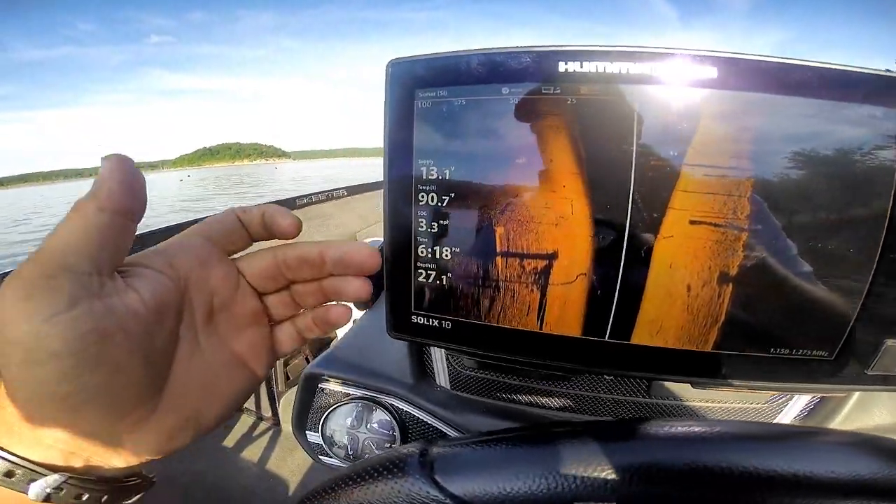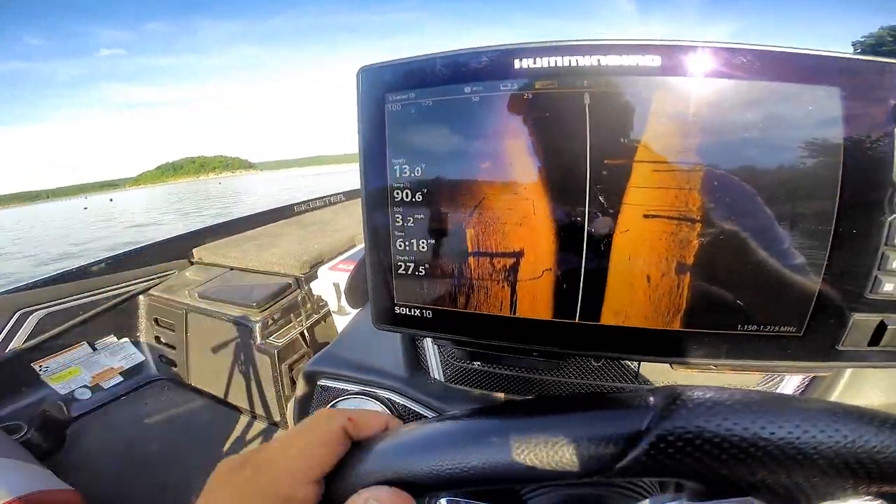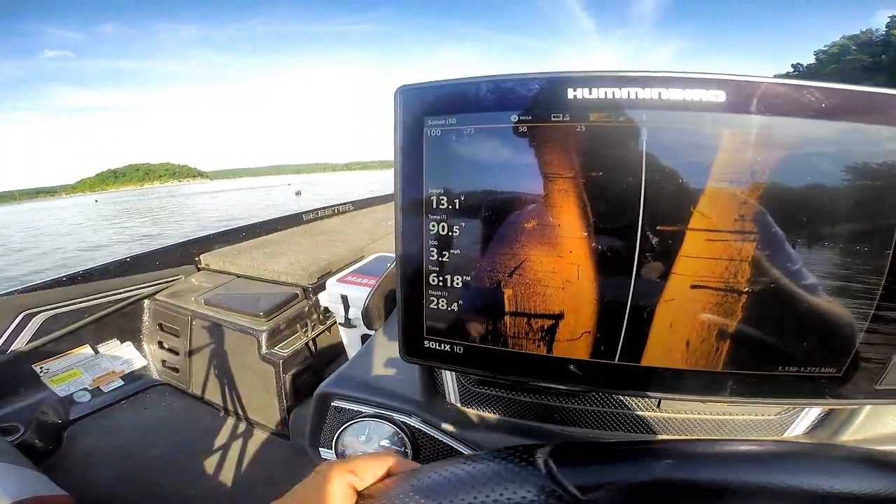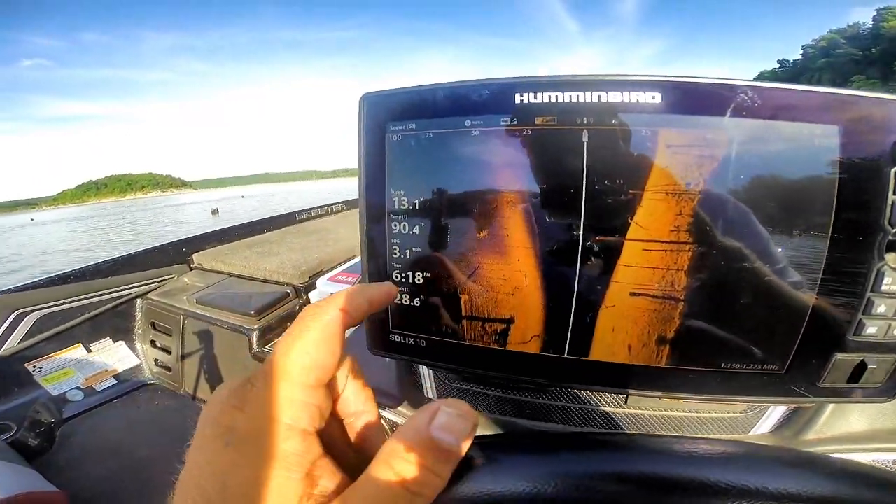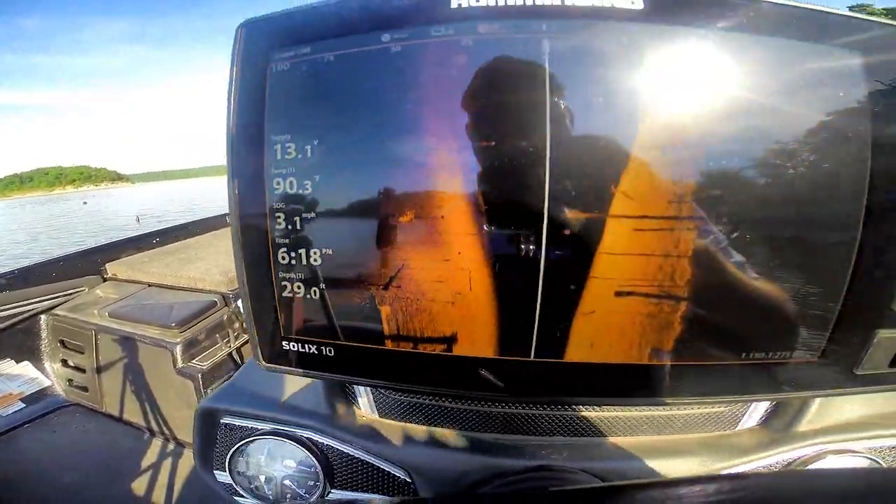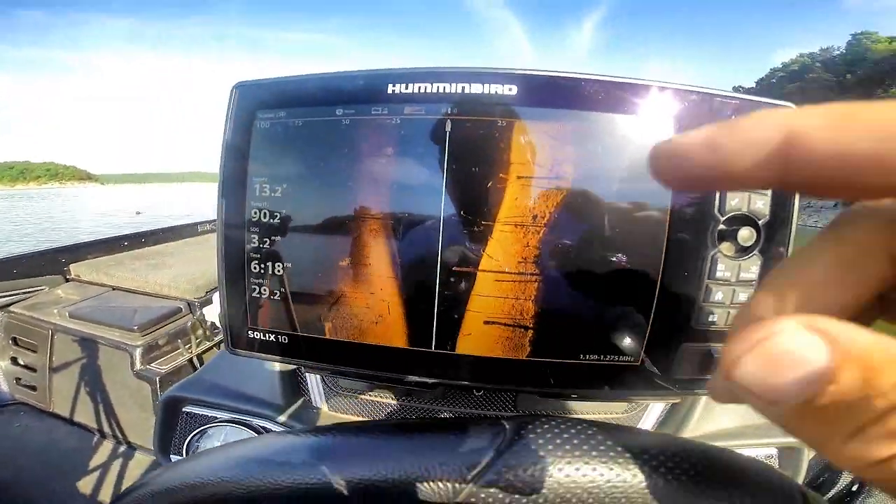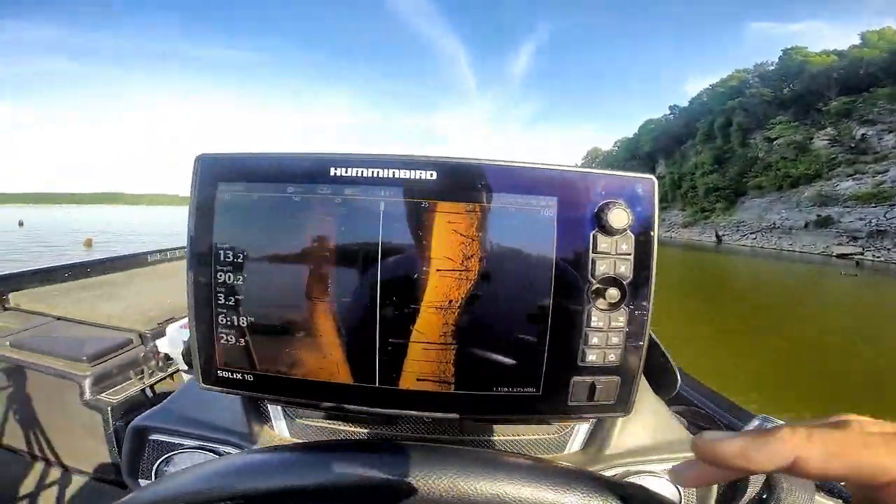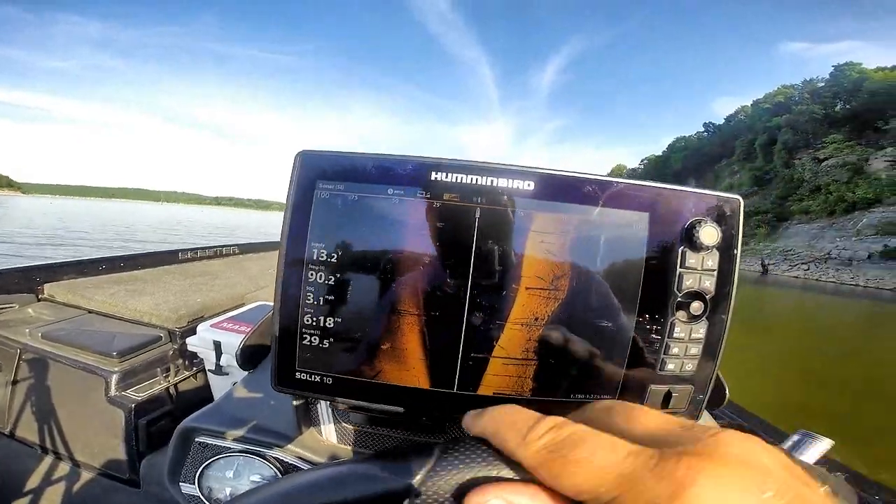The overlays, you can adjust the different ones, but this is the factory default settings. You got power supply, temp, speed over ground, your time, and your depth readings. You can see here we've got some good rock detail. We're along a rocky bluff here, but got a good channel swing.